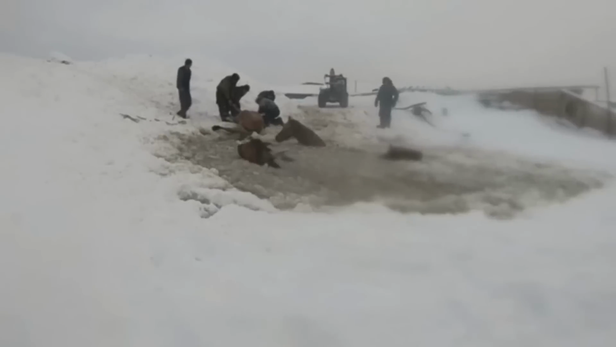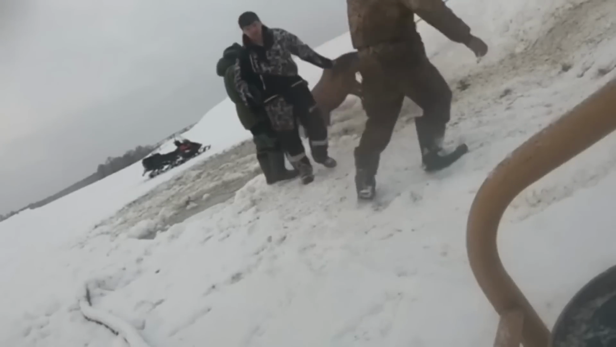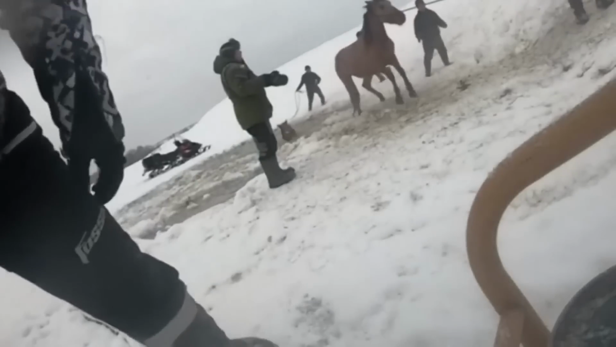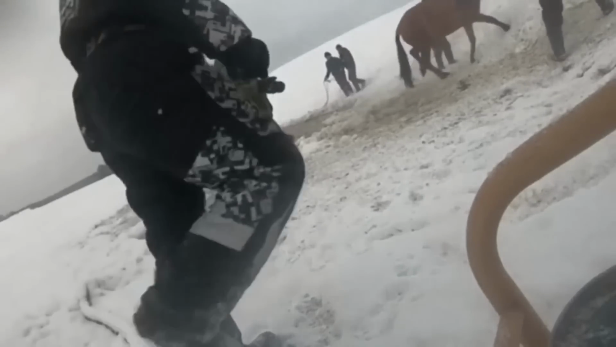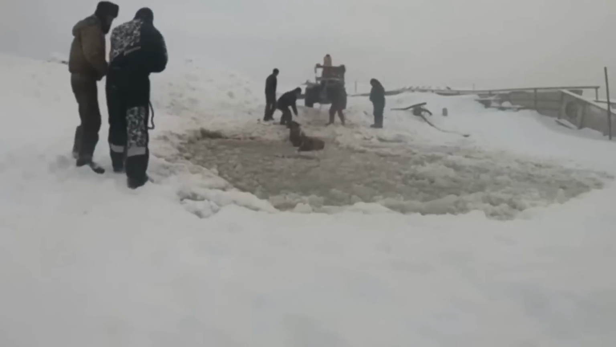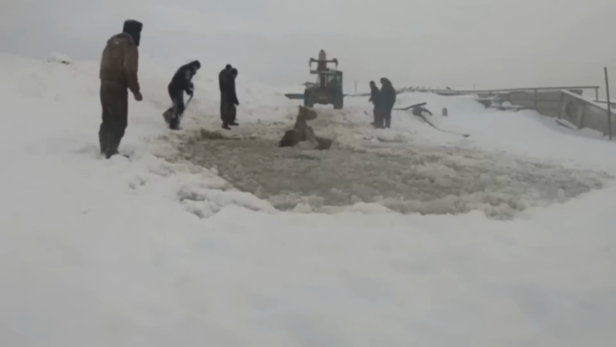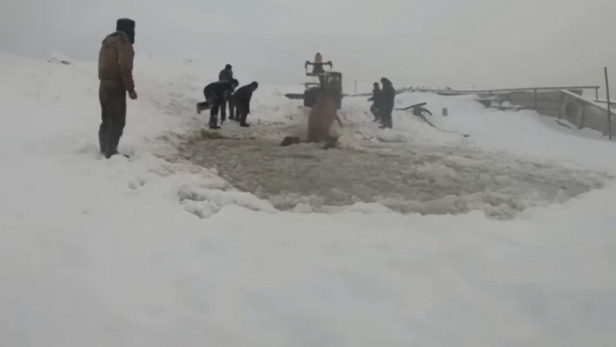The wind slashed across the faces of the workers that are fighting frantically to get 11 horses out of this freezing water. This is just absolute chaos. You can see the horses are shivering, their eyes are wide with terror. Steam is just pouring off of these horses, fighting to stay afloat, fighting exhaustion.